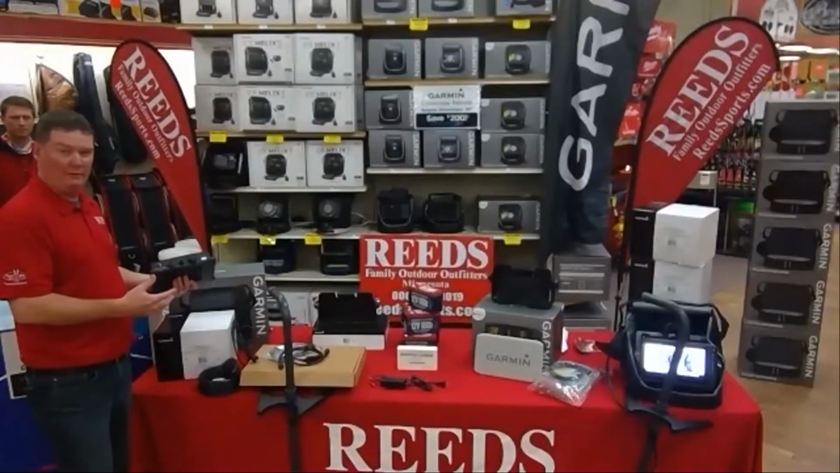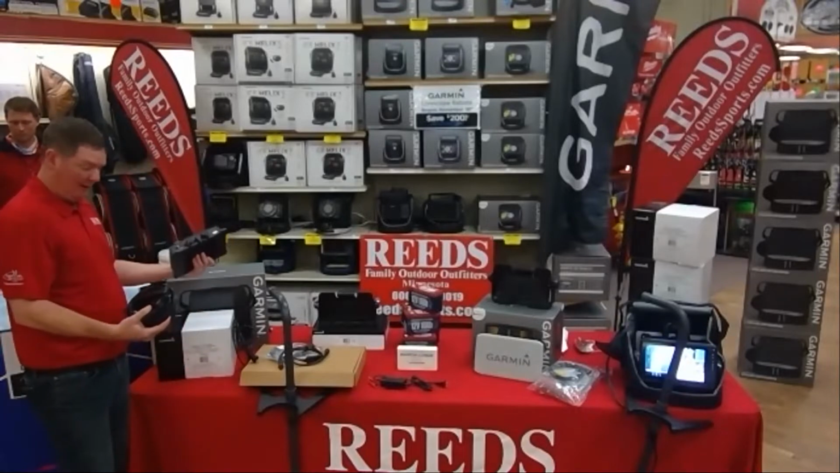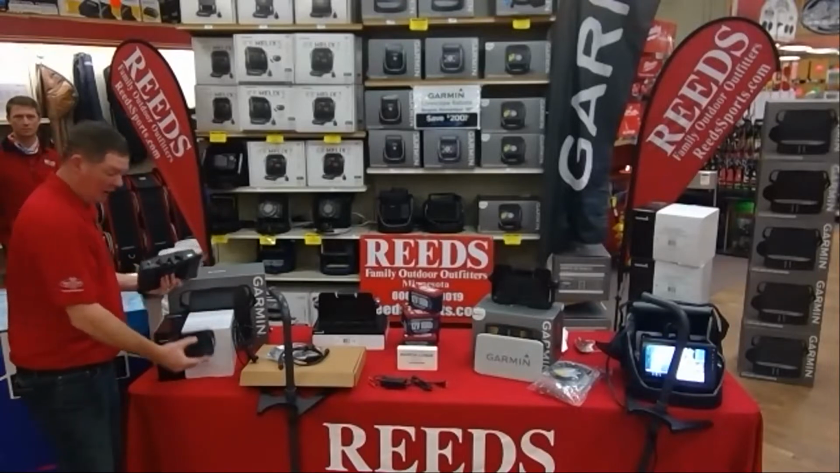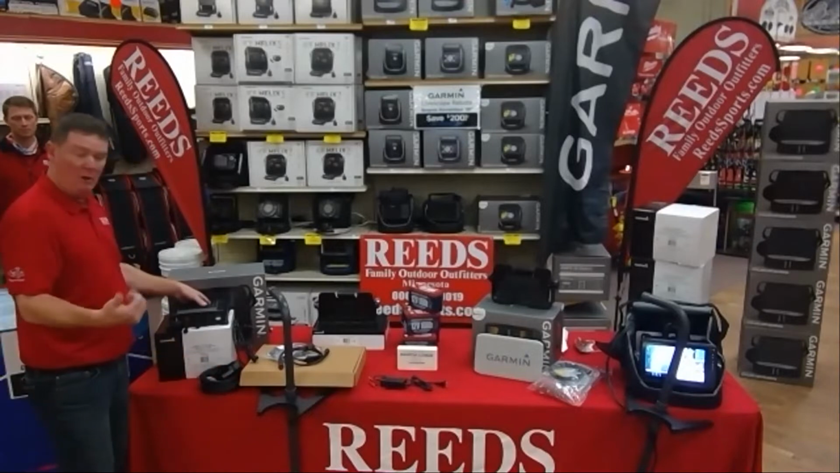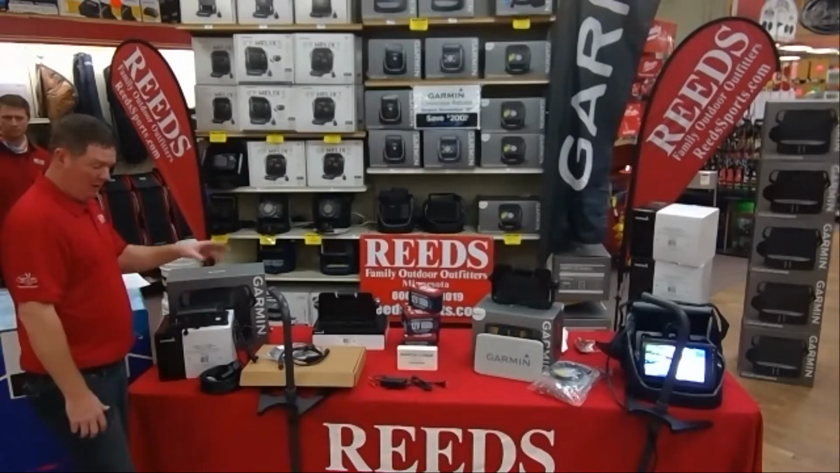transducer, or Livescope and Livescope box. So this will come with your Livescope transducer, the black box, all your cables and parts and pieces there. It'll come with a summer mount for your trolling motor, or a summer transom mount bracket for it. So it's got everything ready for summer on that side.